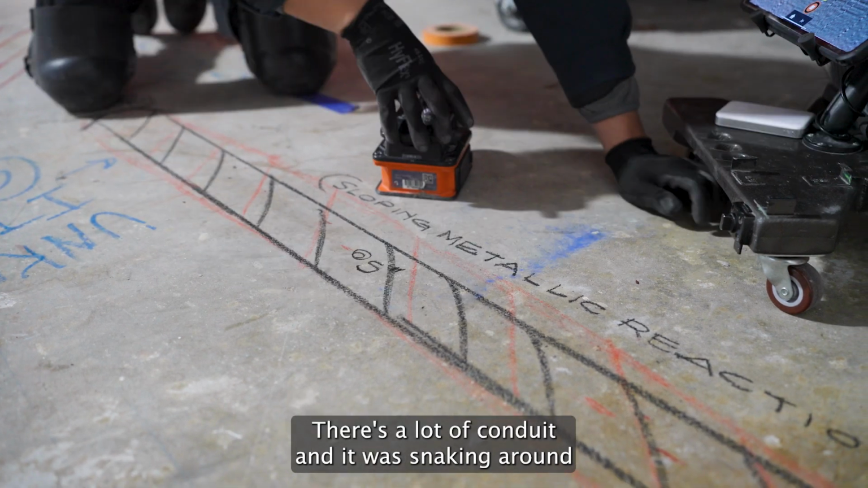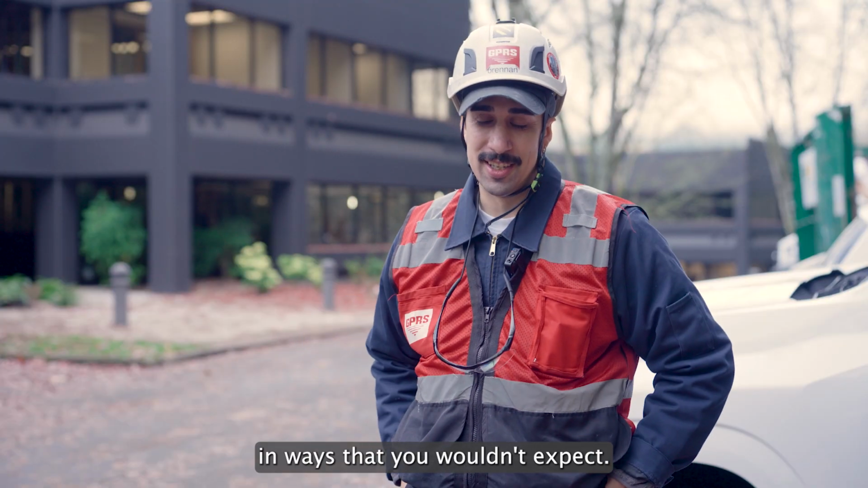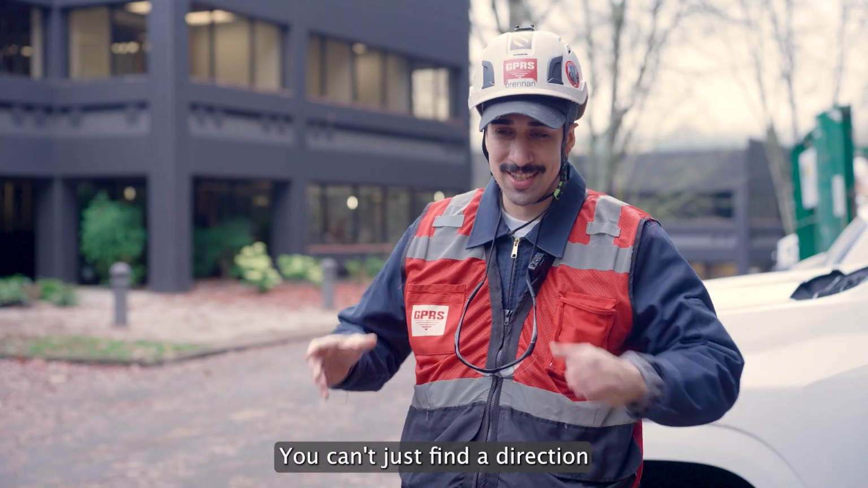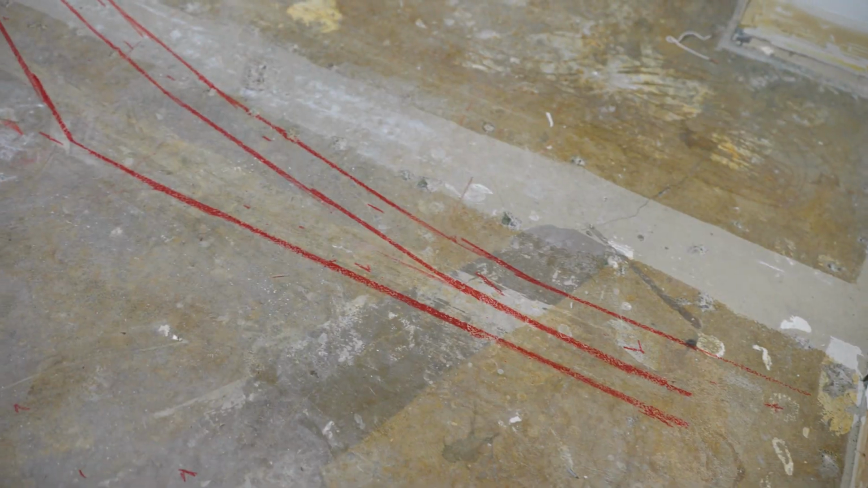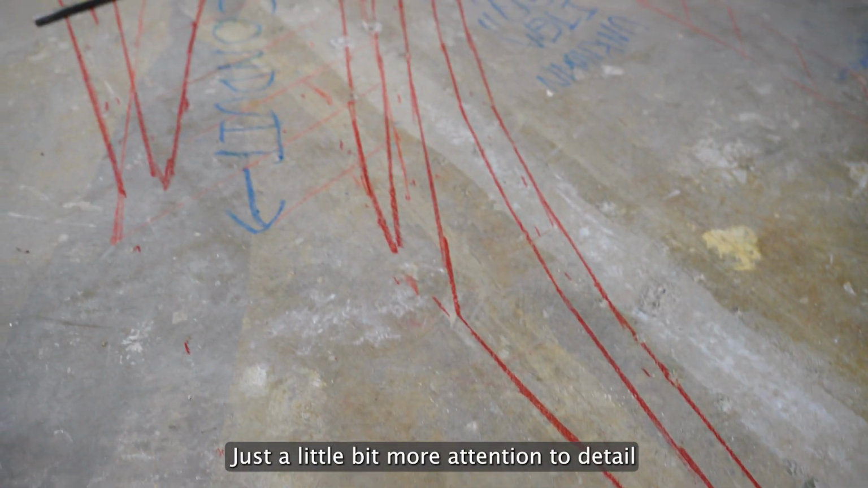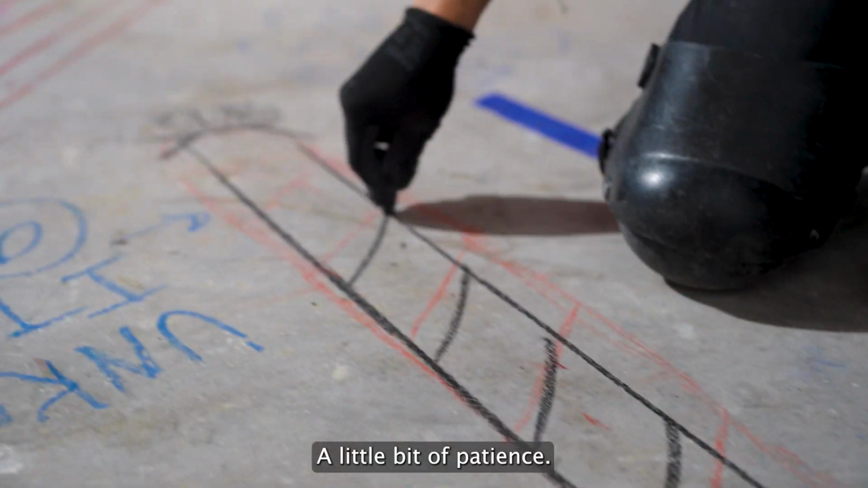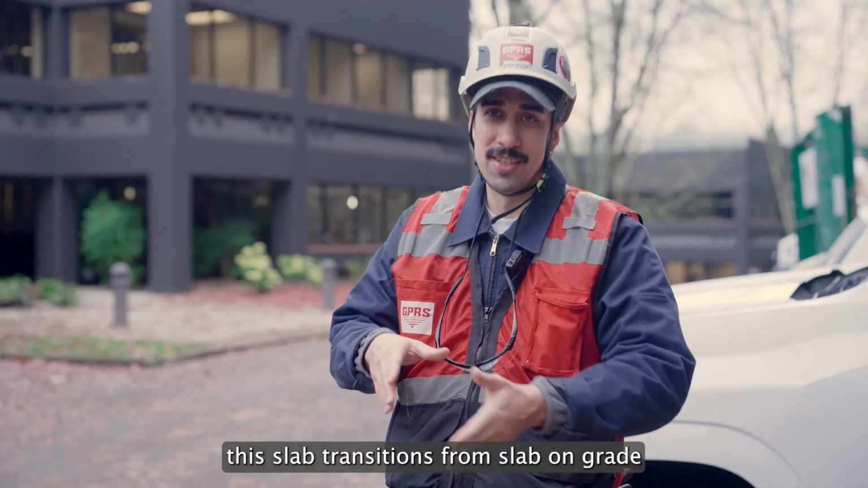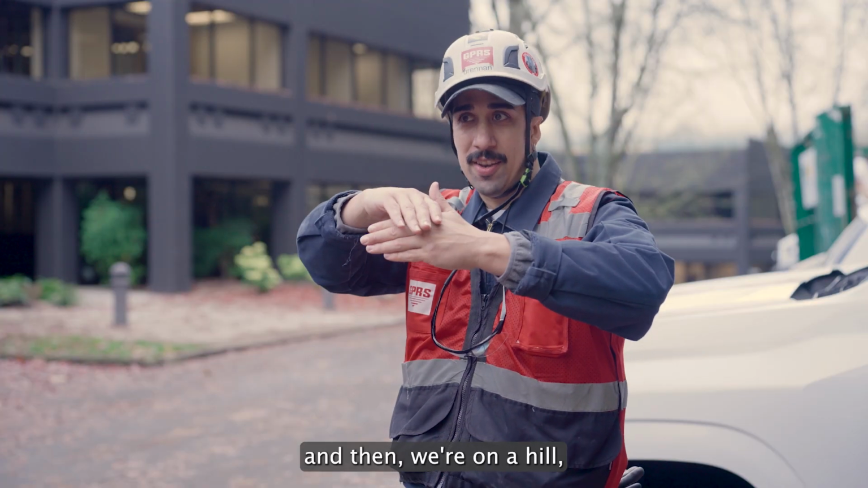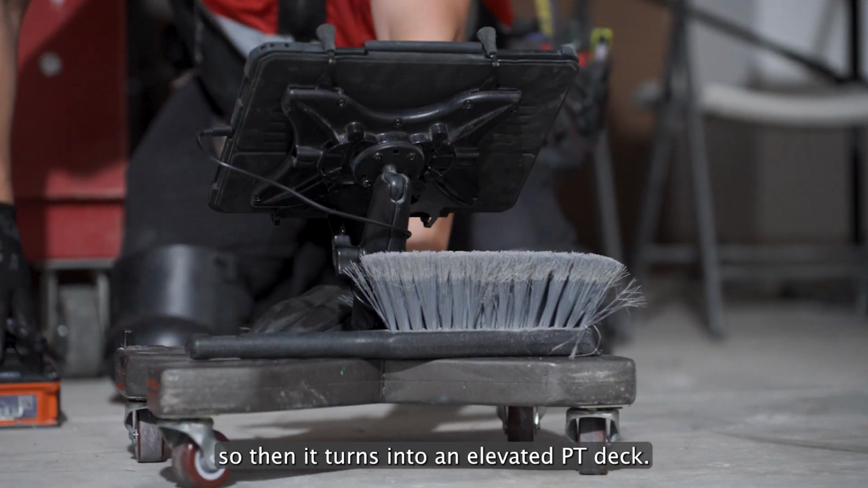There's a lot of conduit, and it was snaking around in ways that you wouldn't expect. You can't just find a direction and assume it continues straight. Just a little bit more attention to detail goes a long way in these slabs. A little bit of patience. The other interesting part is that the slab transitions from slab on grade, and then we're on a hill, so then it turns into an elevated PT deck.